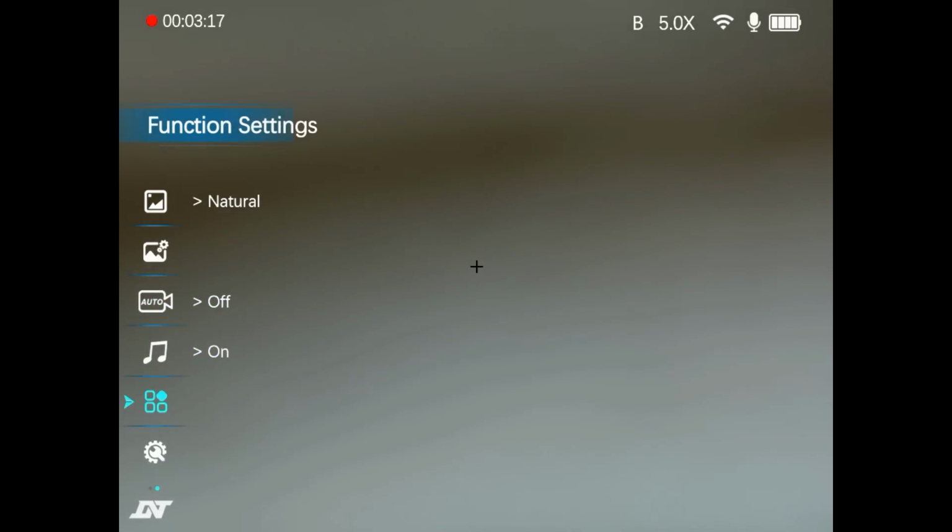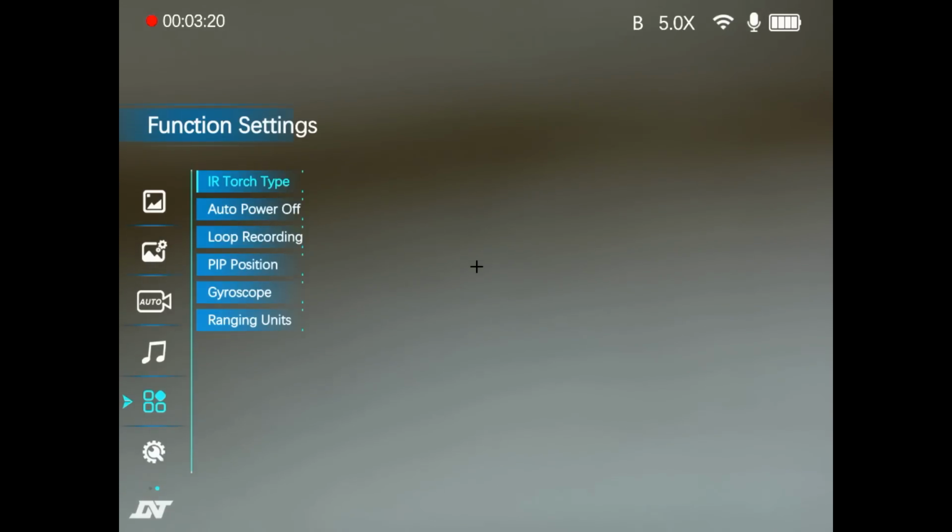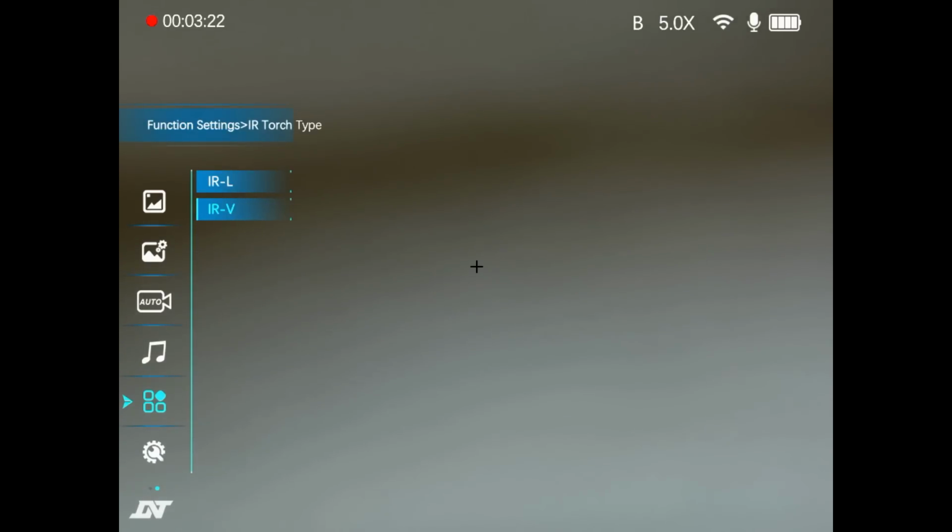Function settings. IR torch type, there's 2 options. As you can see, we're set to IRV here, which is the VC cell, which is the laser type, which is what's installed in the scope. I'm guessing that if you use your own external IR torch and it's got an LED light in it, then you'd select IRL. Otherwise, just leave it on IRV.